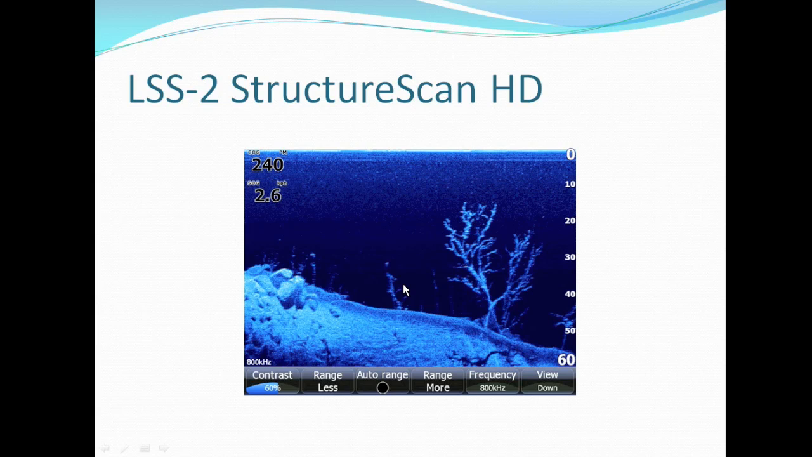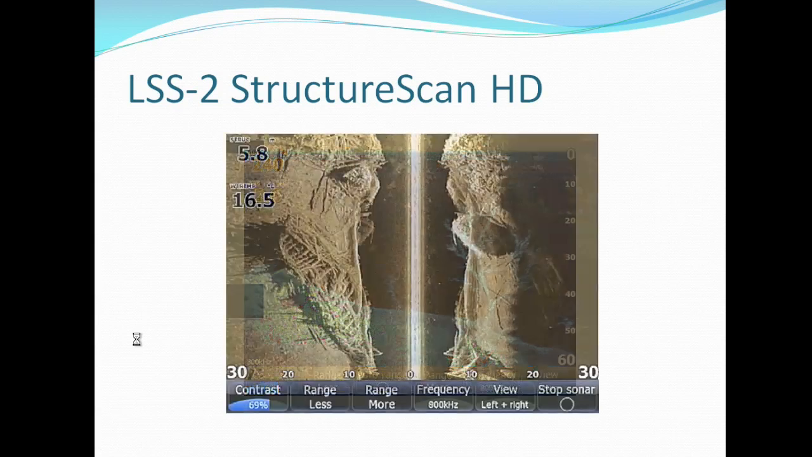If this was the traditional sonar, you'd be only seeing blobs. So this is how good StructureScan is, and this is at 800 kilohertz.